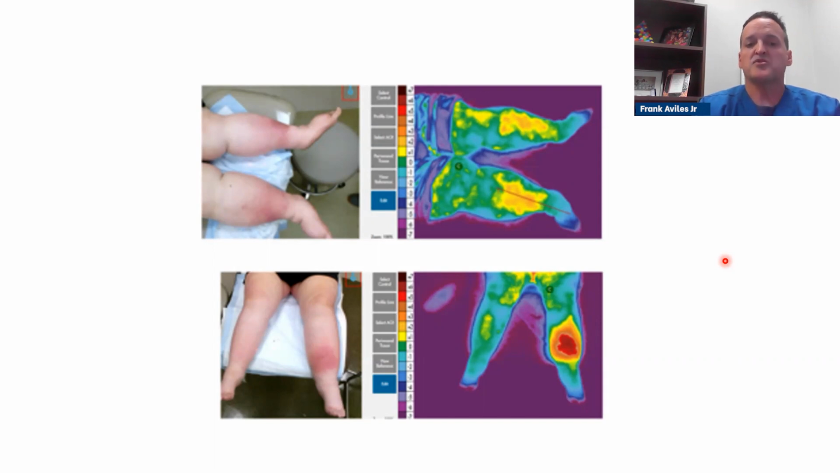The patient on the bottom, you see that one leg is redder than the other. This one could have been described as dermatitis, but when you do the image, look how much they lit up. So this is a skin infection that we're seeing. And again, the cells are trying to fight an infection, so they're going to produce more energy. Also, there's going to be more blood flow in the area because the body has to bring all the cells, neutrophils, macrophages, to take care of that bacteria. But either way, knowing that the temperature is hotter is telling me that there's increased abnormal inflammation.